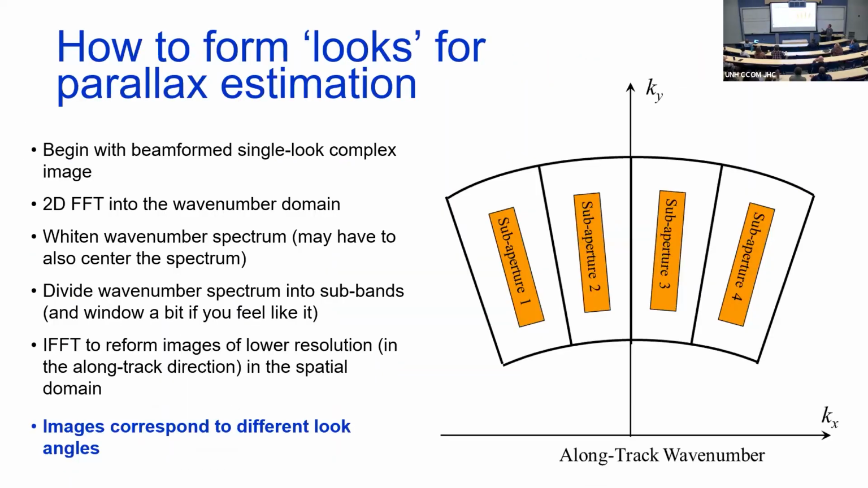Okay, just a quick recipe. How do we form the different looks? We have single complex images. Before you transform into the wave number domain, you can do a little massaging to fix the spectrum. Then you can just chop up your spectrum into along-track bands and reform images. They'll be lower resolution because you have less support in wave number. Each of those new images corresponds to a different look angle, just like the movie we just saw.